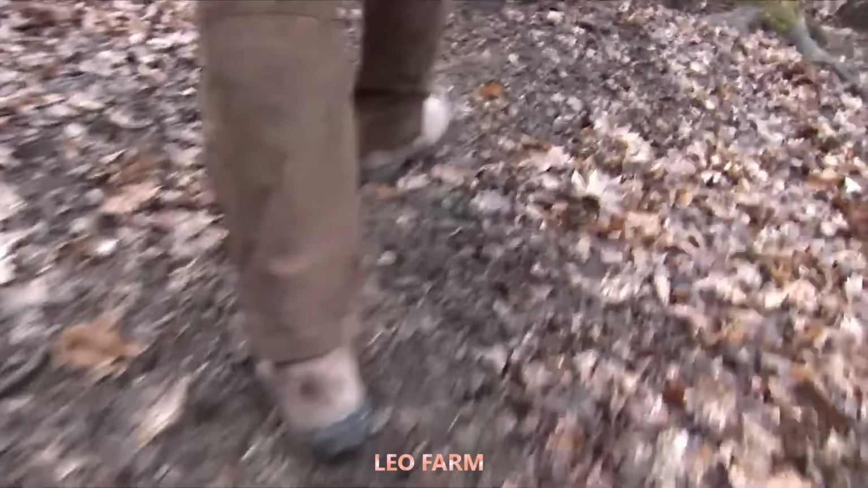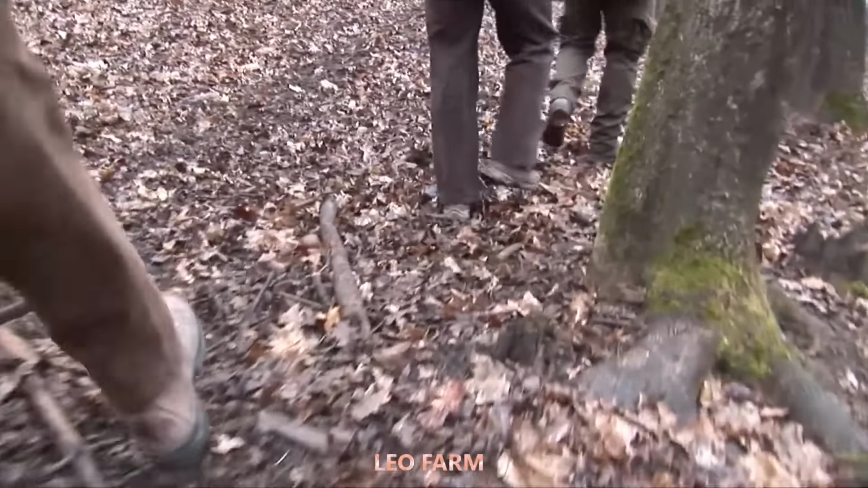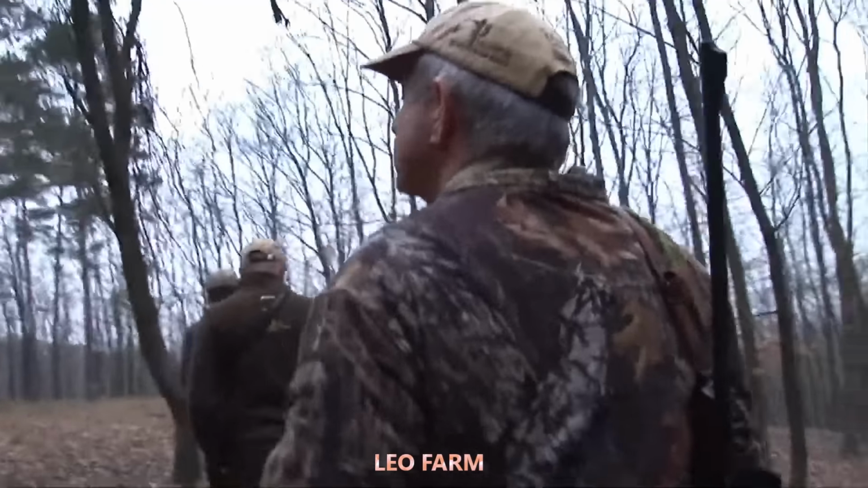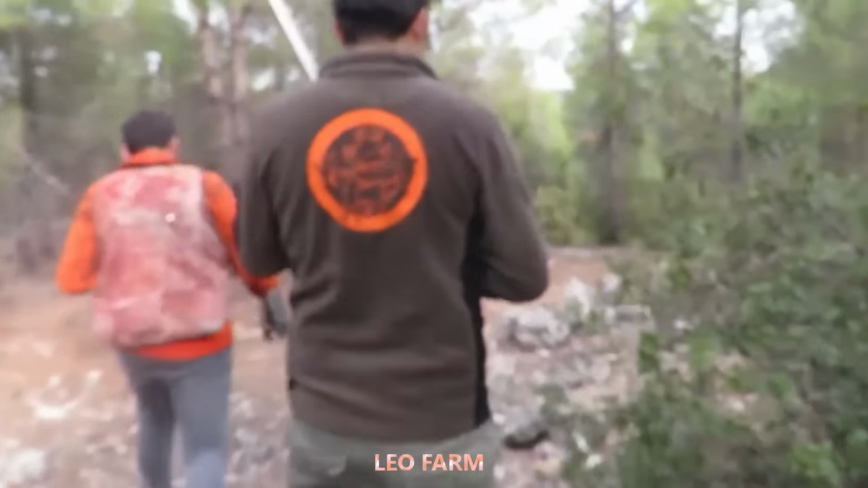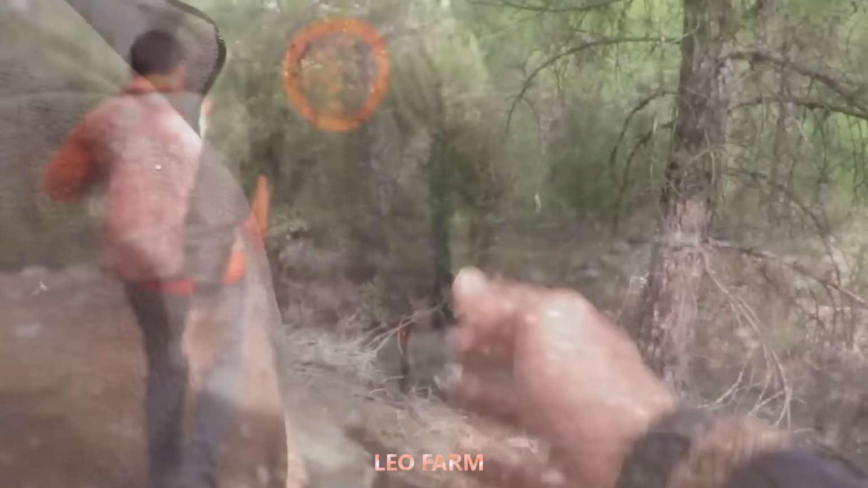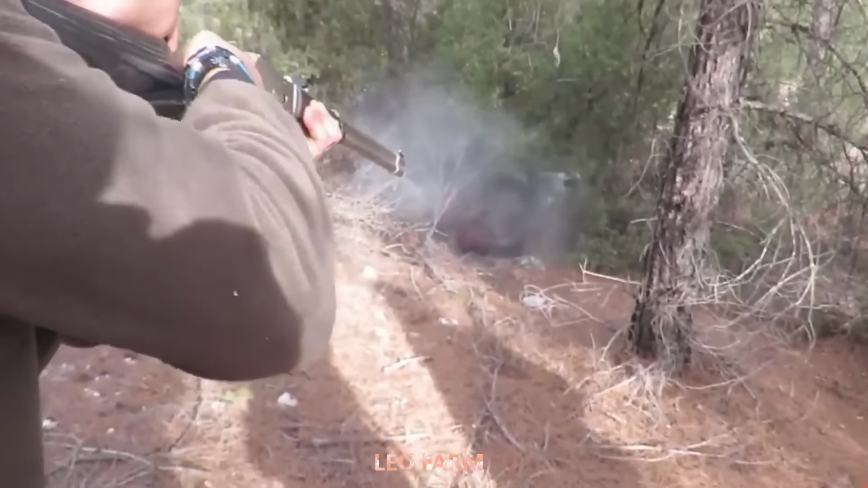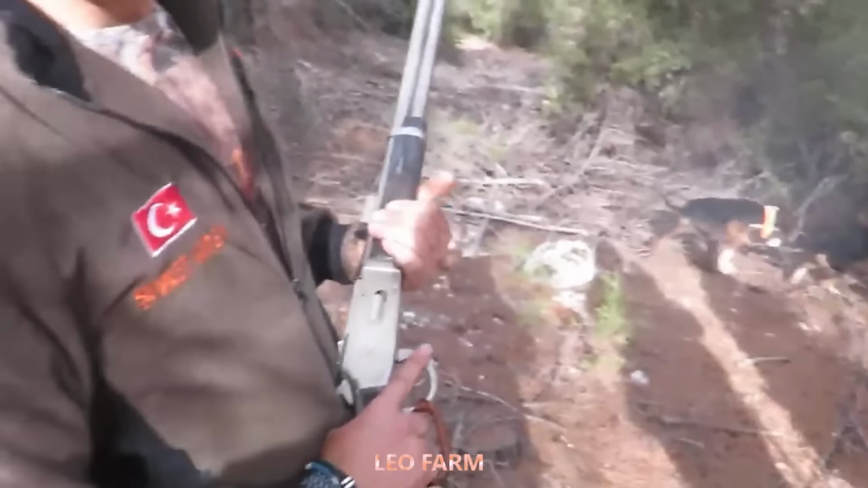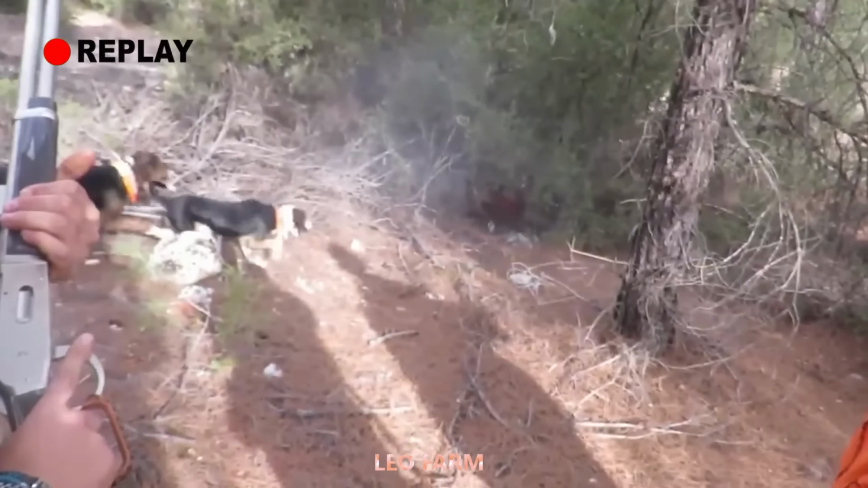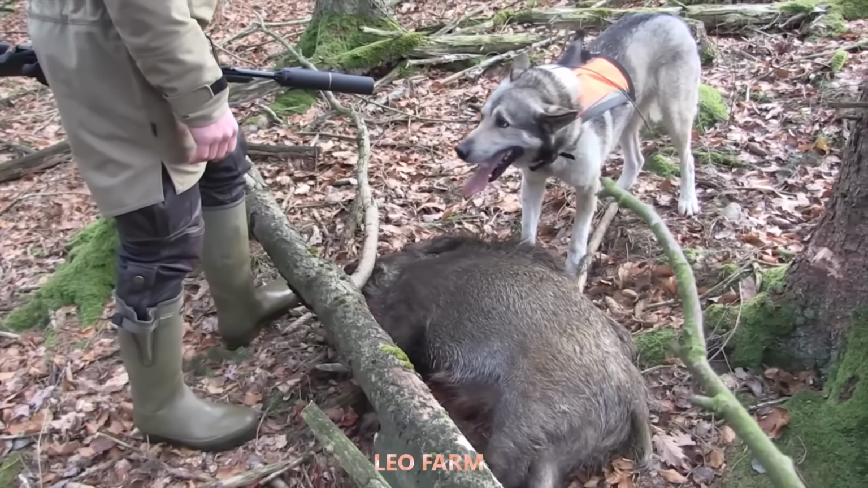But John wasn't the only sharpshooter in camp. Right after his ambush, Nick picked up on fresh tracks. No hesitation, he took off. As the distance between him and the fleeing boar closed, he raised his rifle and fired. One clean shot ended the chase on the spot. It wasn't just a victory, it was proof of the team's unity, focus, and shared mission to keep the land safe.